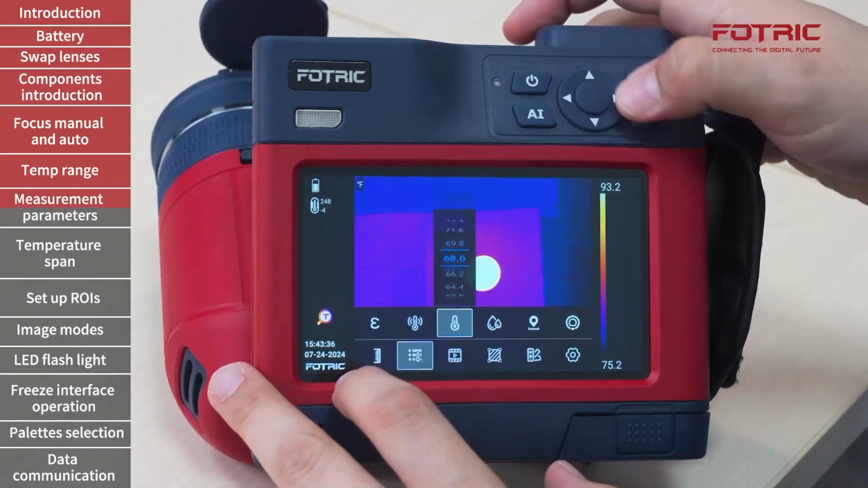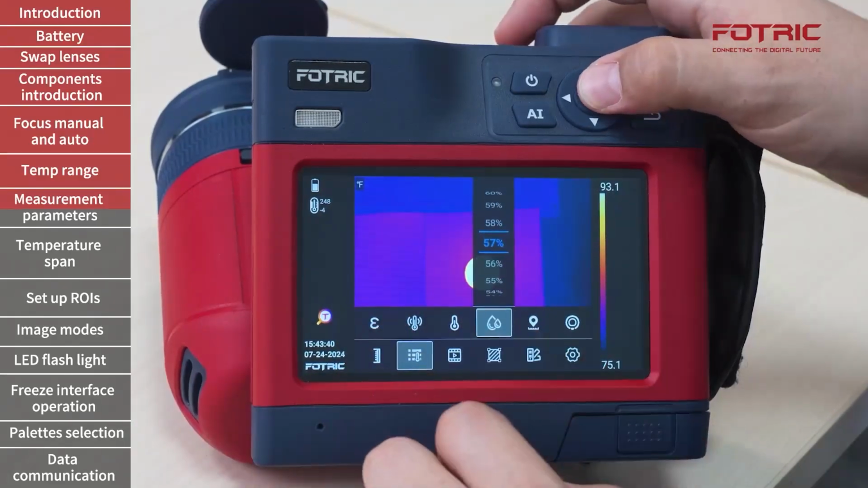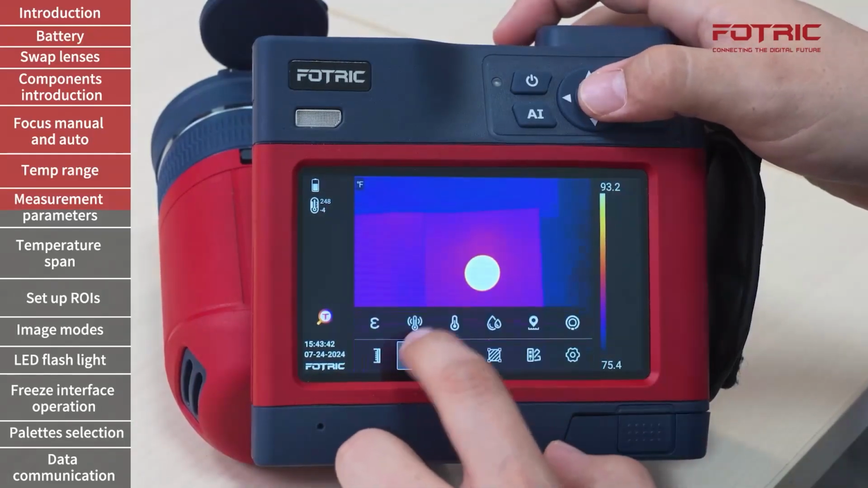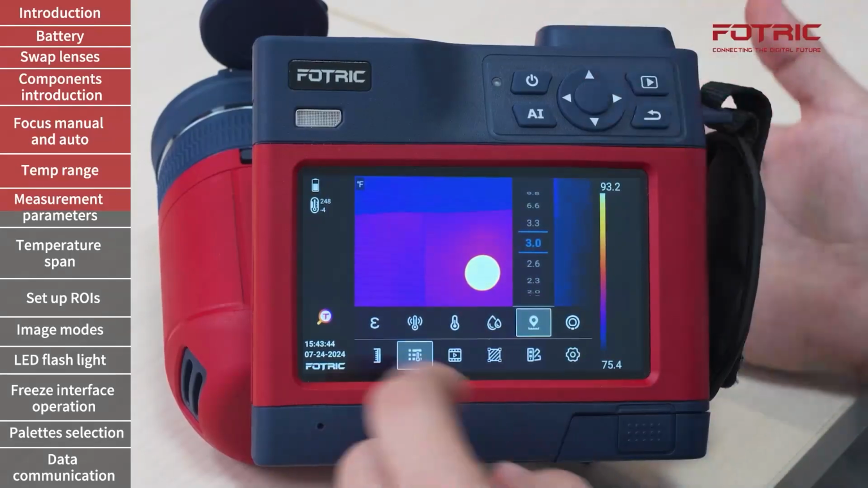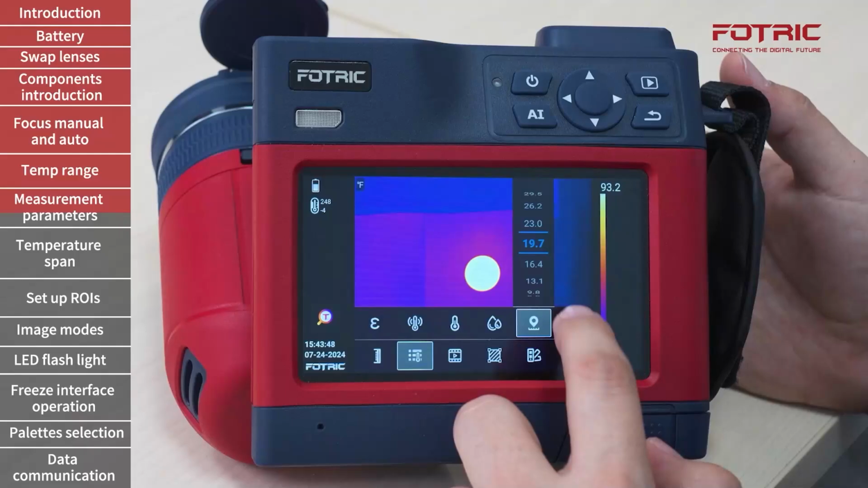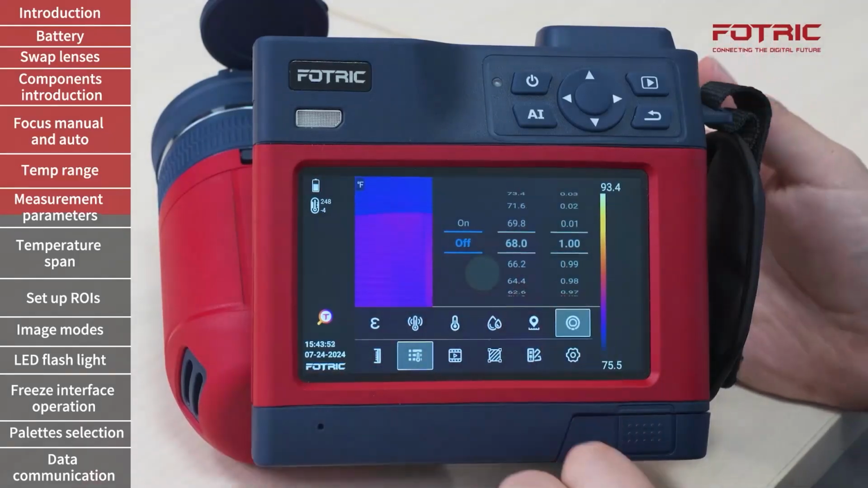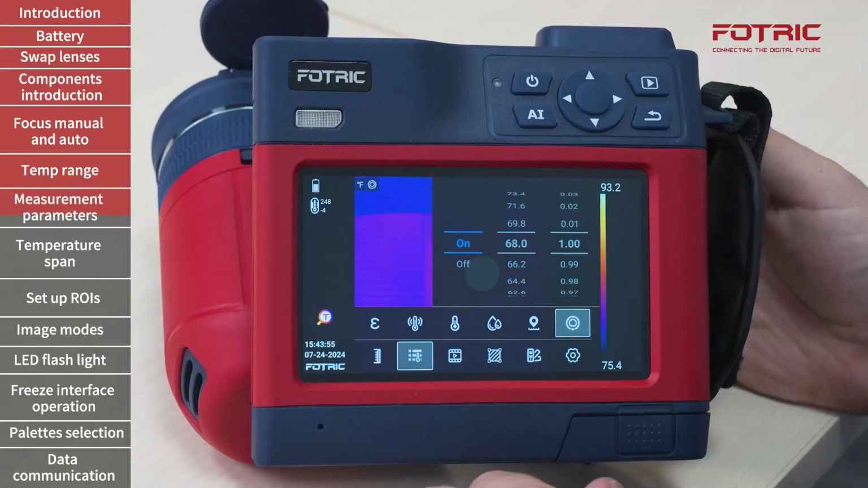I can also adjust the reflected temperature, once again by scrolling up and down, the ambient temperature, the humidity or relative humidity, the distance, which can be manually adjusted, or lastly, the IR window compensation. In order to use this feature, I need to turn it on.